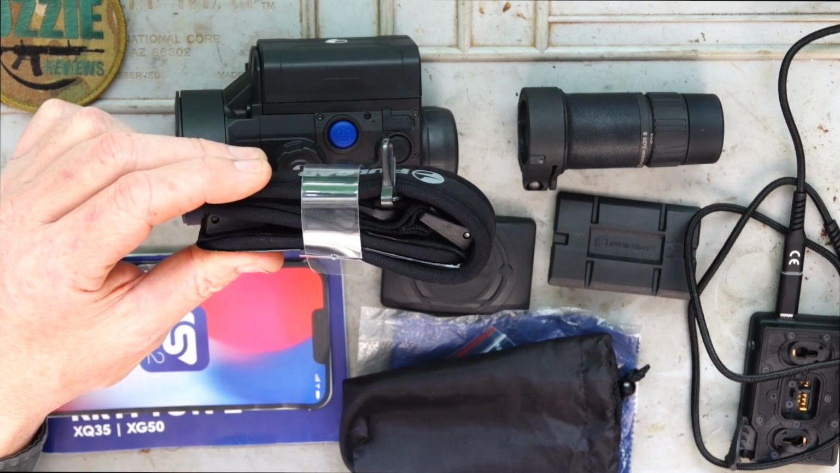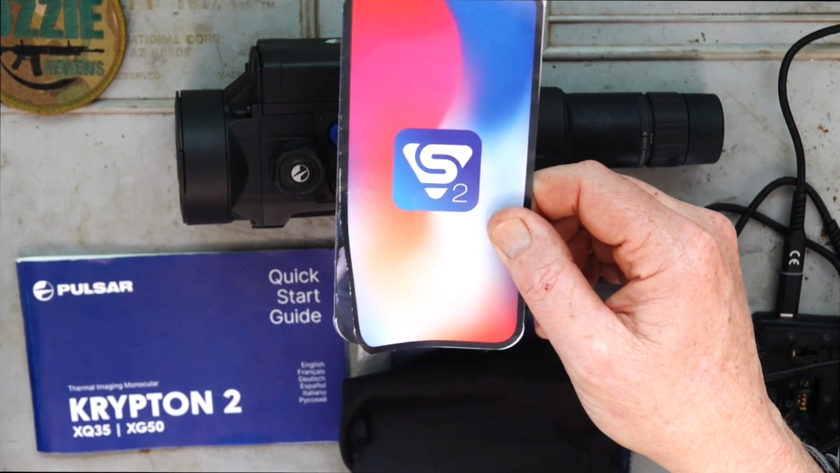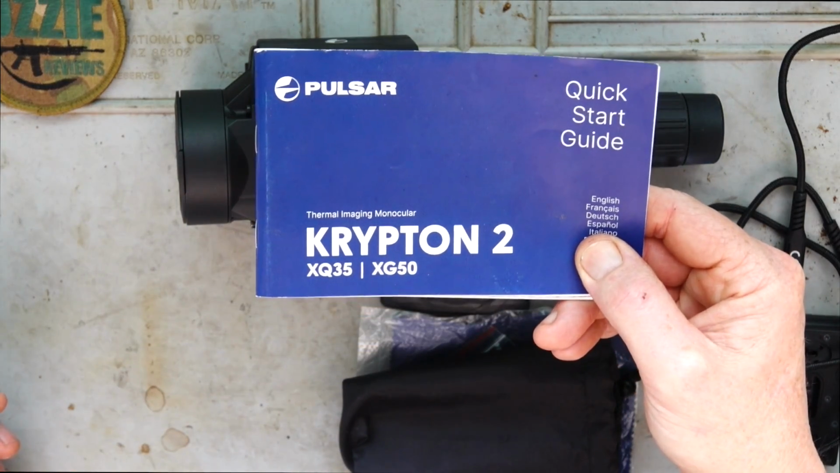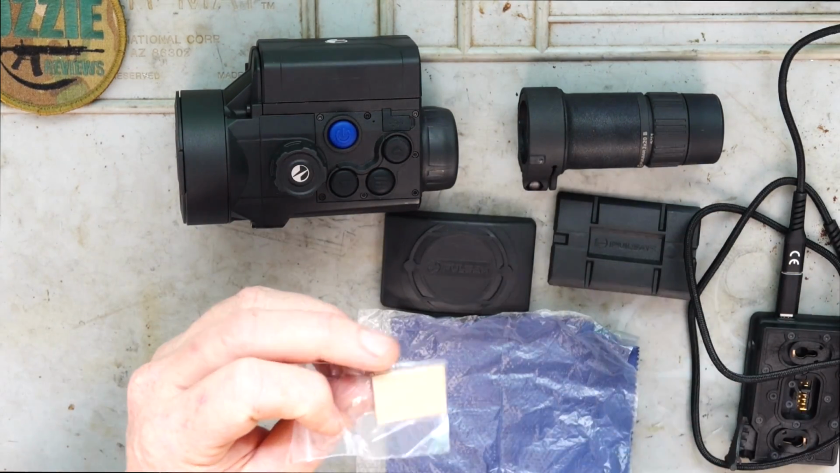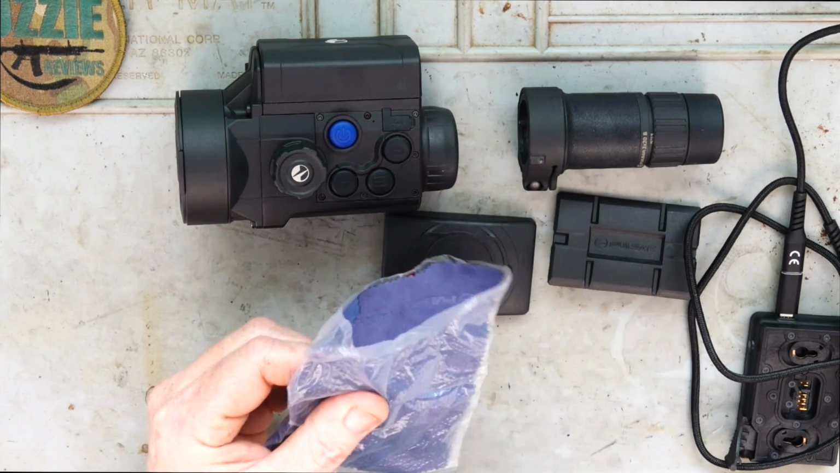So we've got a carry strap here. We've got a manual on the Streamvision 2 app, which allows you to connect to the device. Naturally, we've got the manual for the Krypton 2 itself, a little carry bag, an Allen key, some double-sided tape to help mount it. We've got a cleaning cloth there.